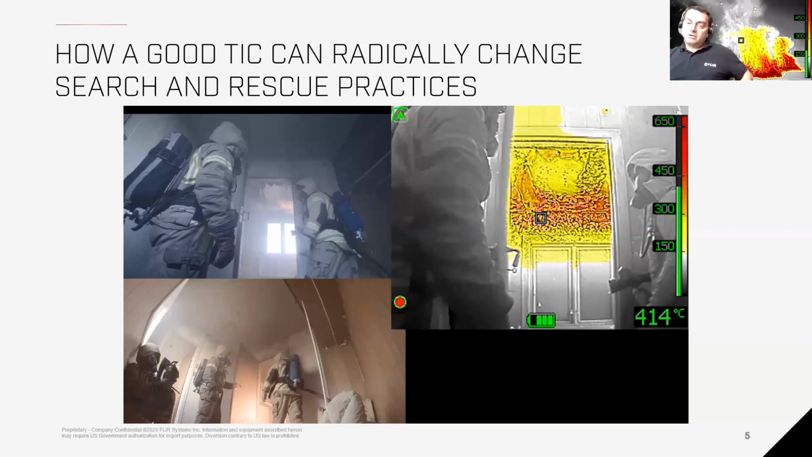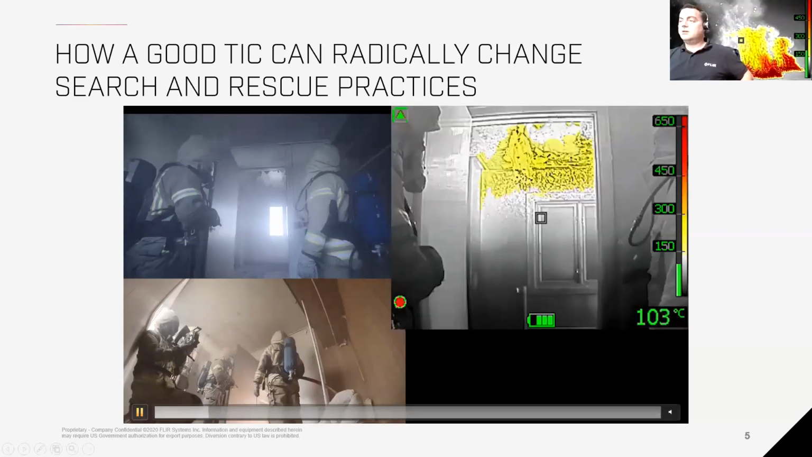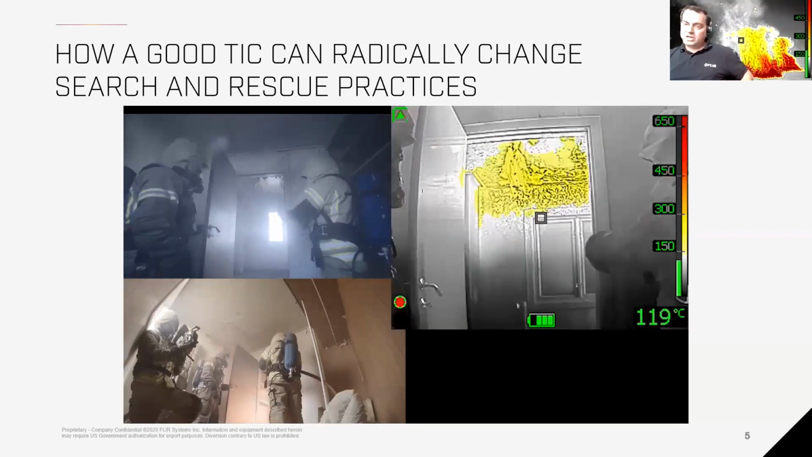With older cameras, you probably won't be able to do that. With the new technology, and especially with our image enhancement in our cameras, you can pick up these heat currents. And I think that is a real game changer.